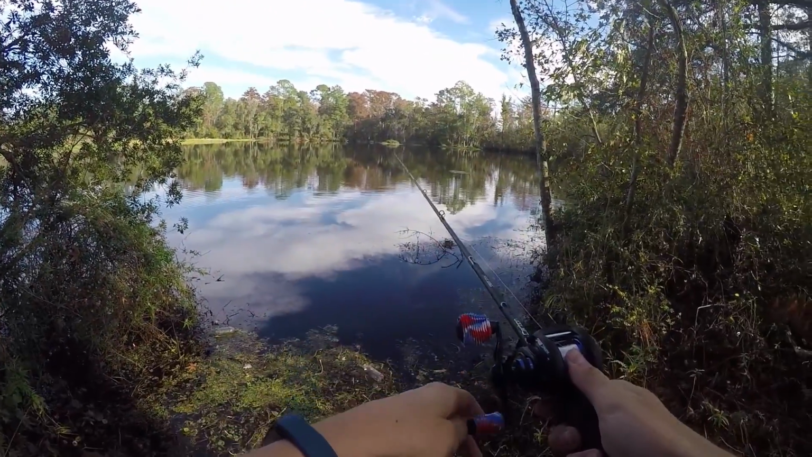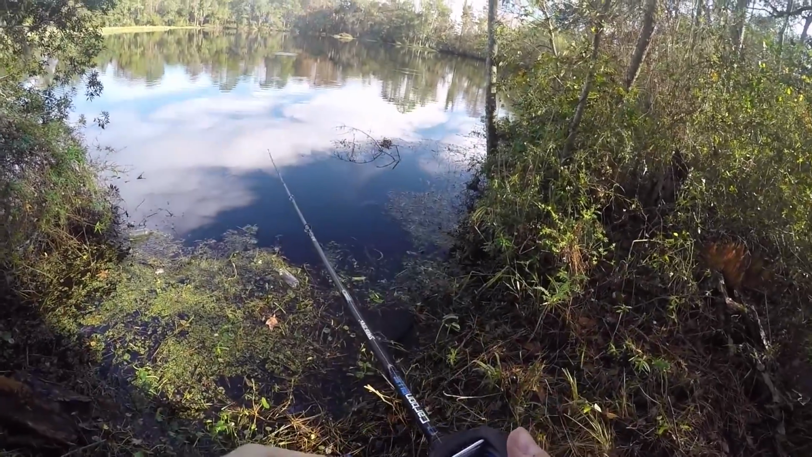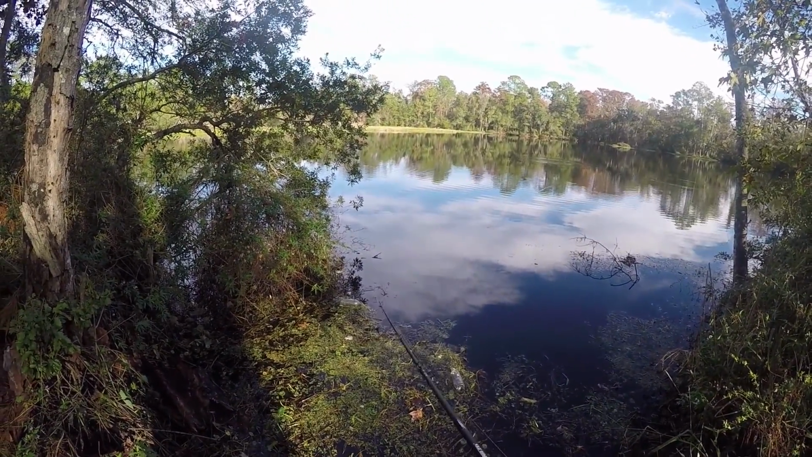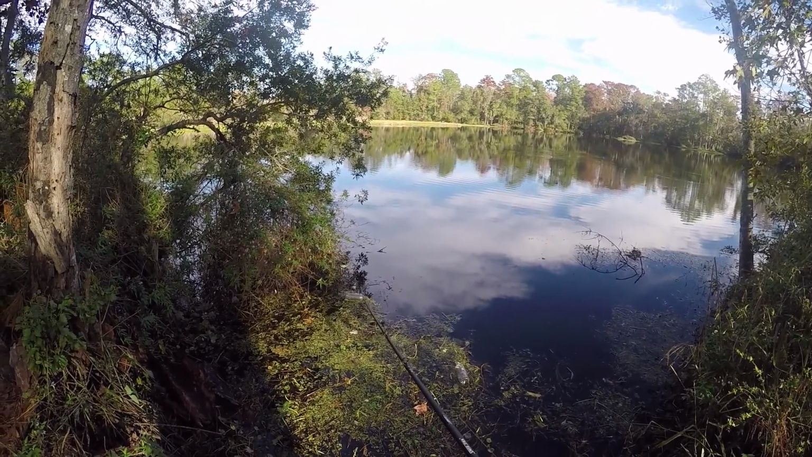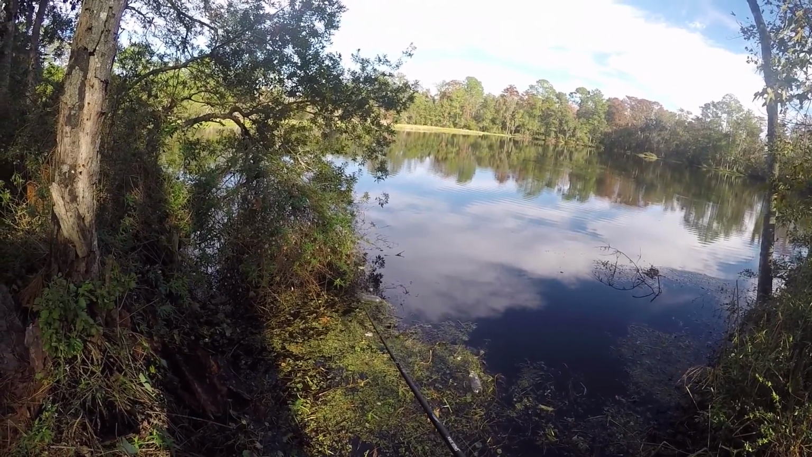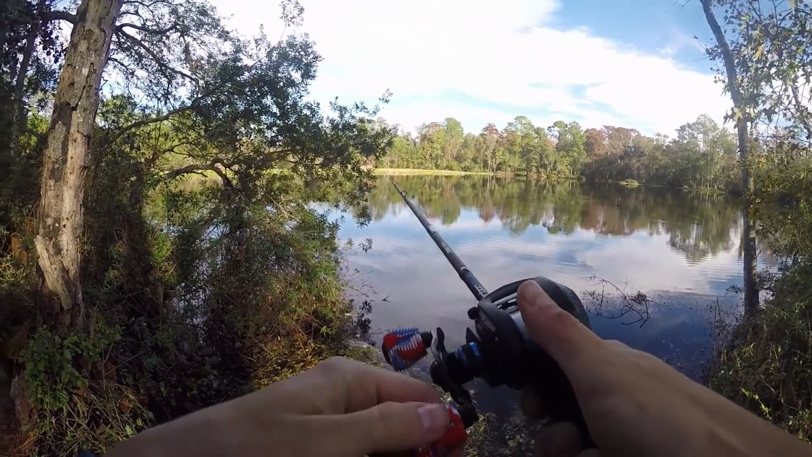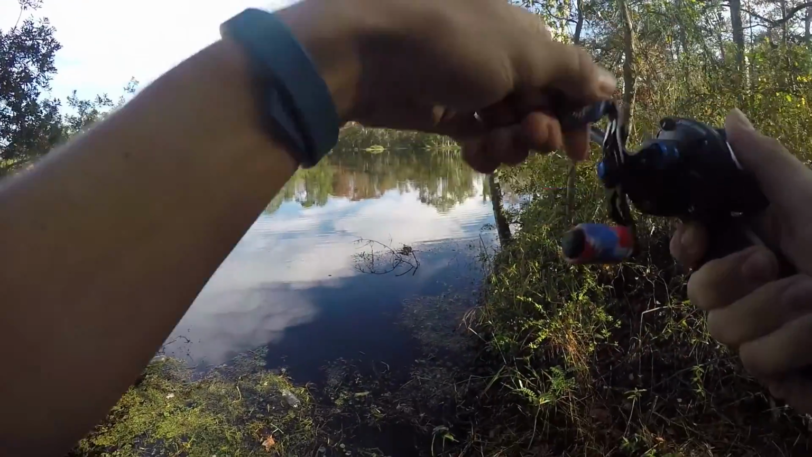Now I gotta tell you, I'm really impressed with the Deeper. I've come out to this lake quite a few times. Never had luck. Just couldn't seem to find them, but with the Deeper now, I know exactly where to target. I know how to pace my retrieval so that I put the bait right in front of their face. I gotta say, I am super impressed. So overall, I'm really impressed with the Deeper.